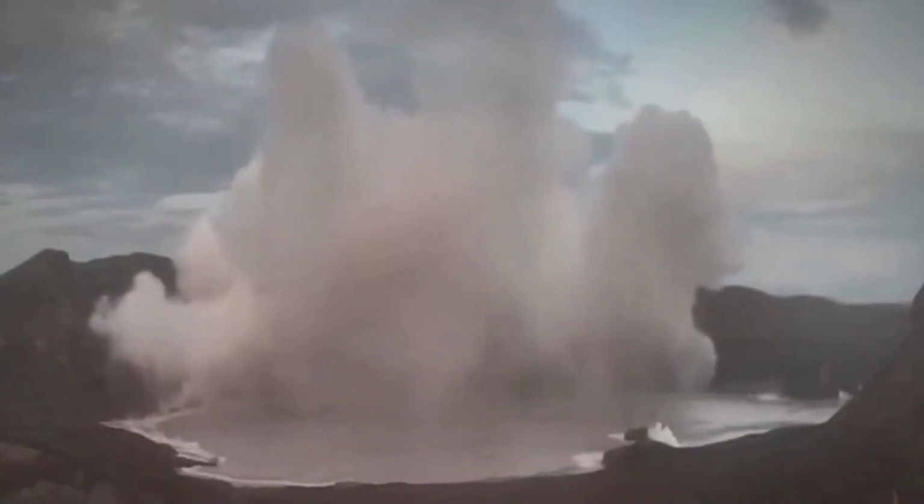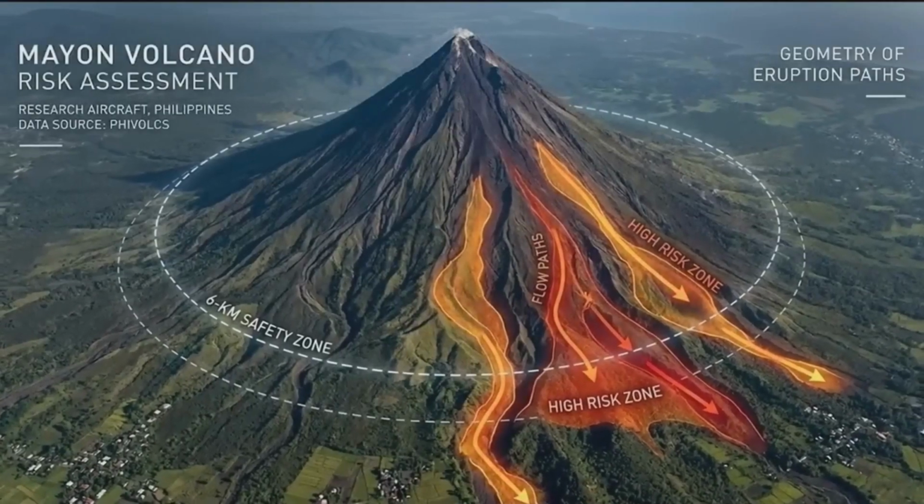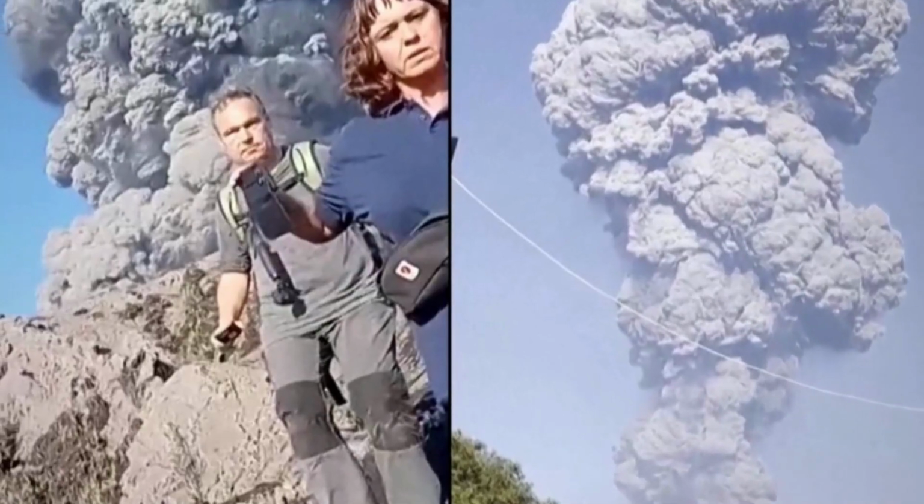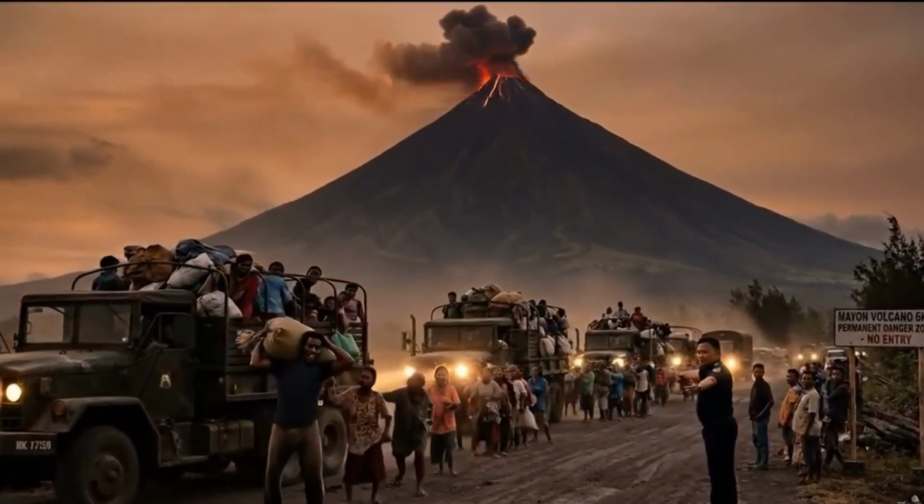What you're seeing here is a pattern, one that has repeated for centuries. The 2020 eruption was a profound shock to the national consciousness. But it should not have been.